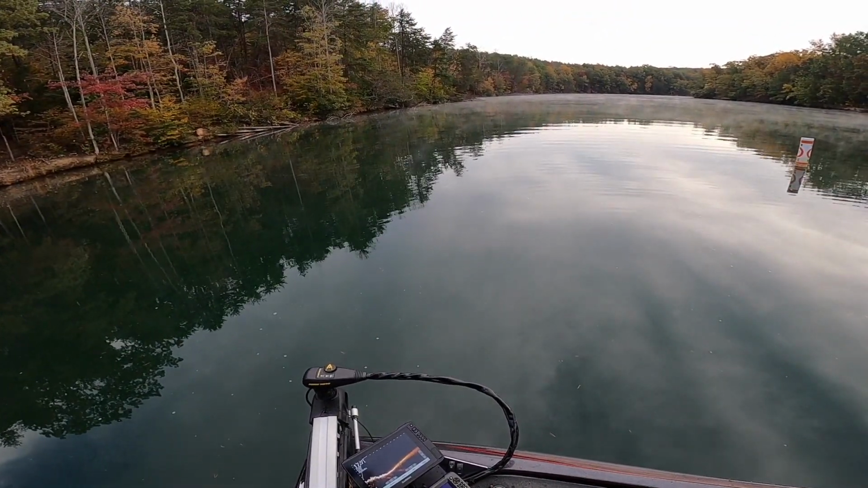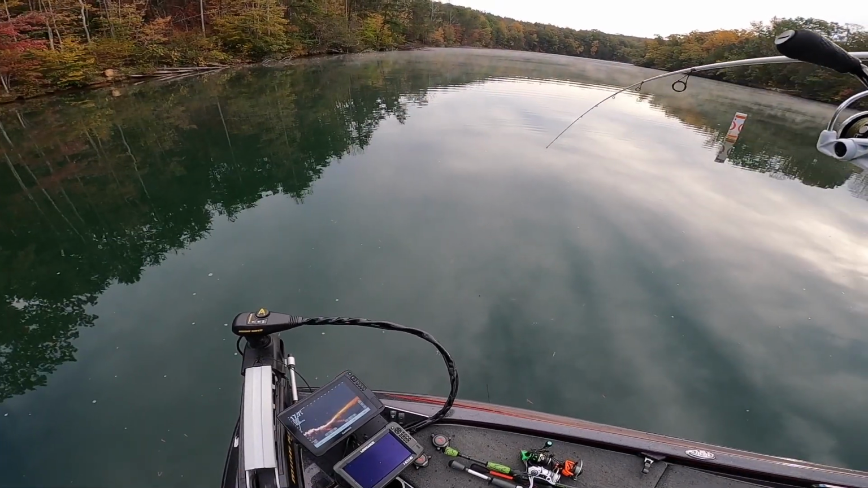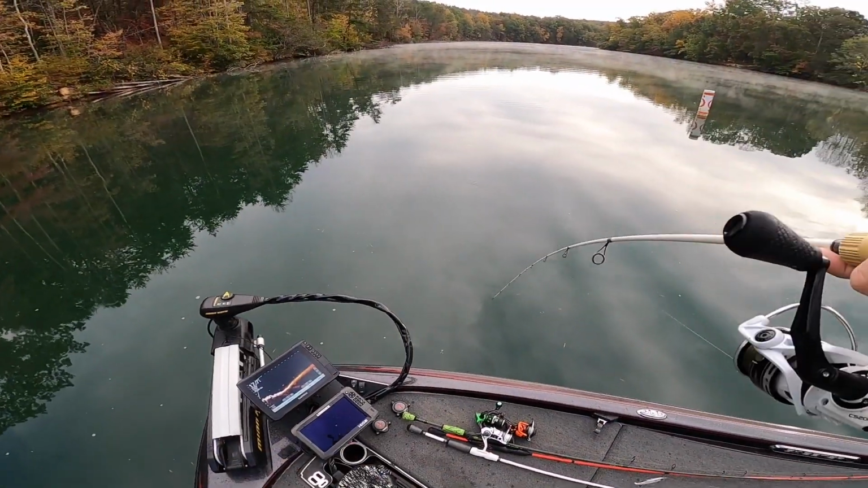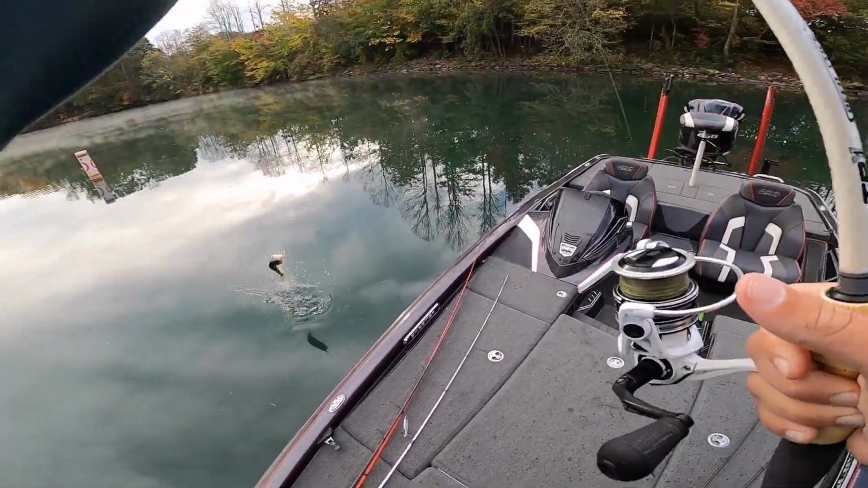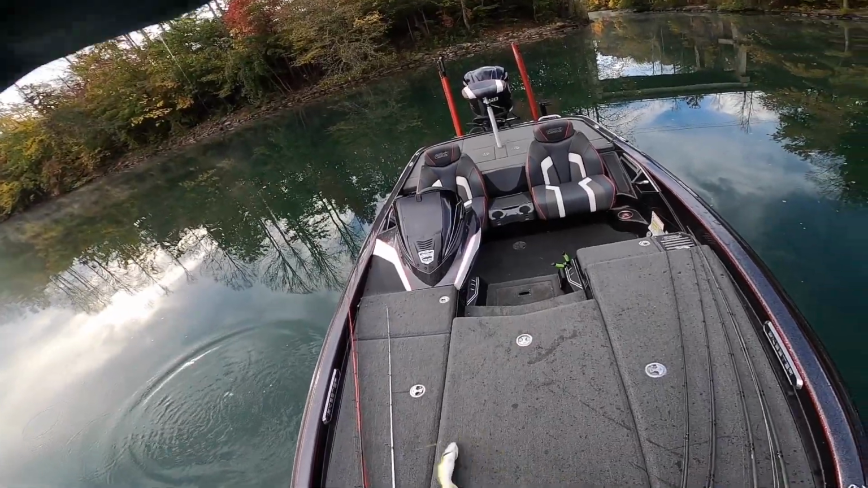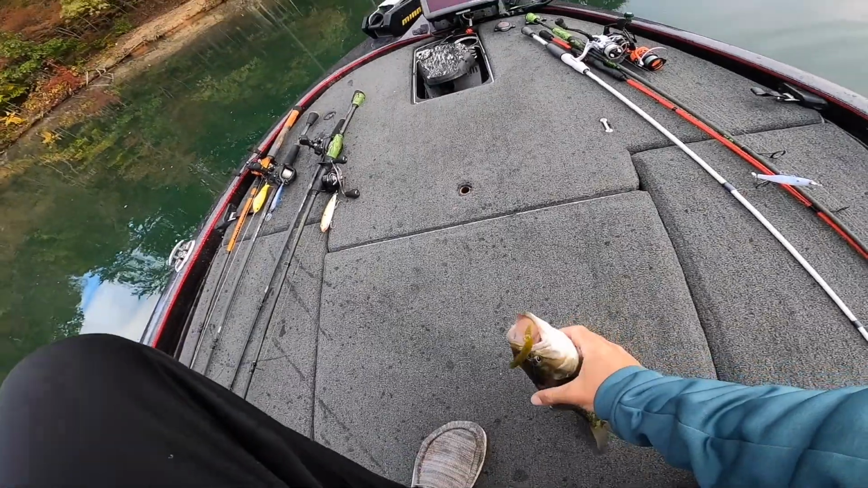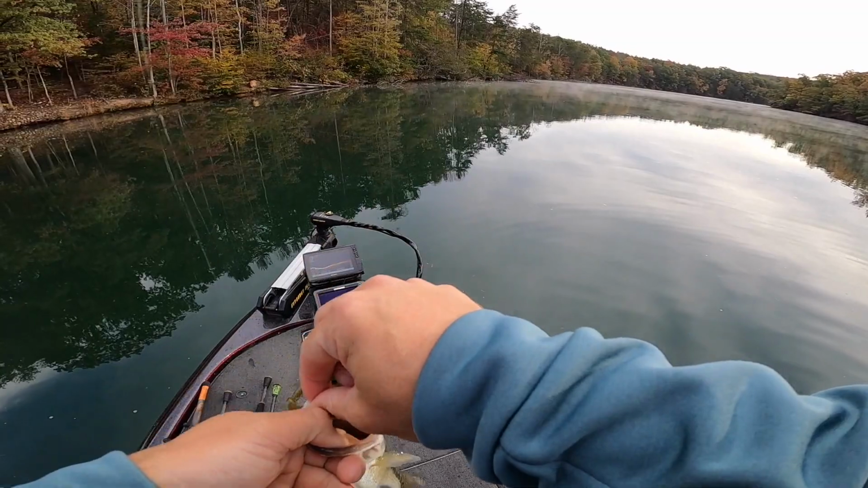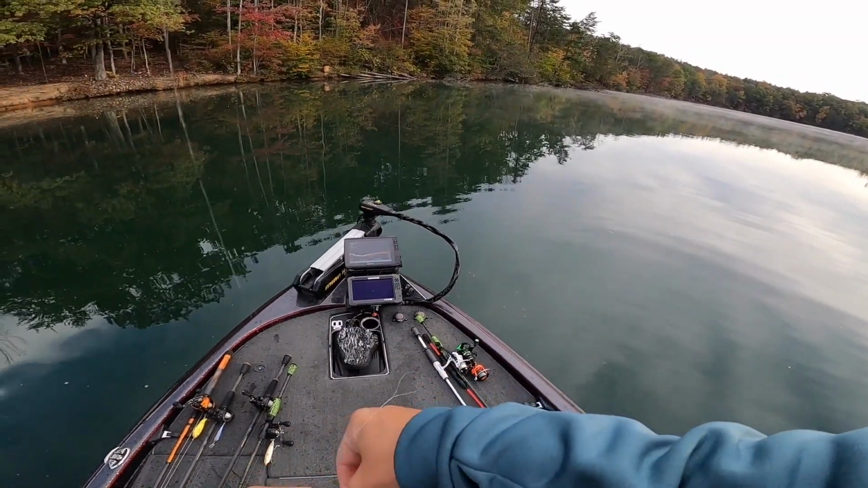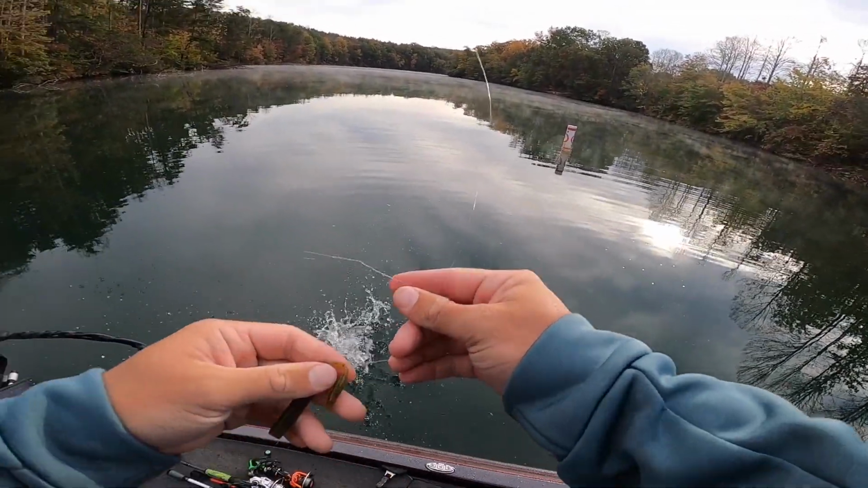There's another one. That's a decent one. This is so much fun. I mean, even if these aren't straight up giants, I'm gonna have to go main lake to catch giants, but still. That is just a freaking piece of meat right there, son. Piece of meat. They're chewing. There we go.